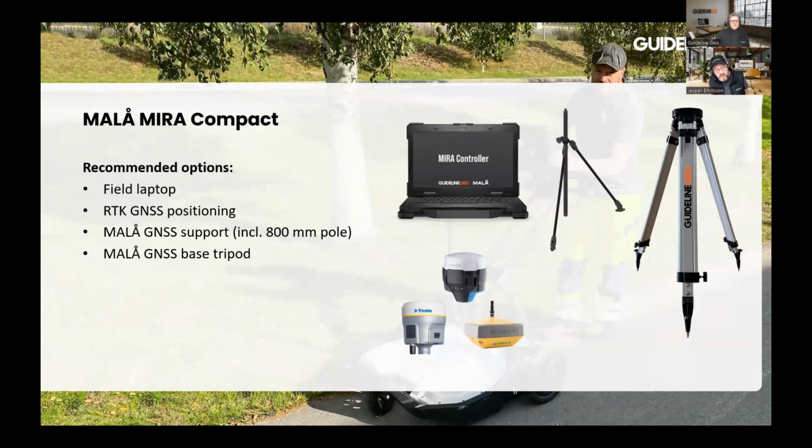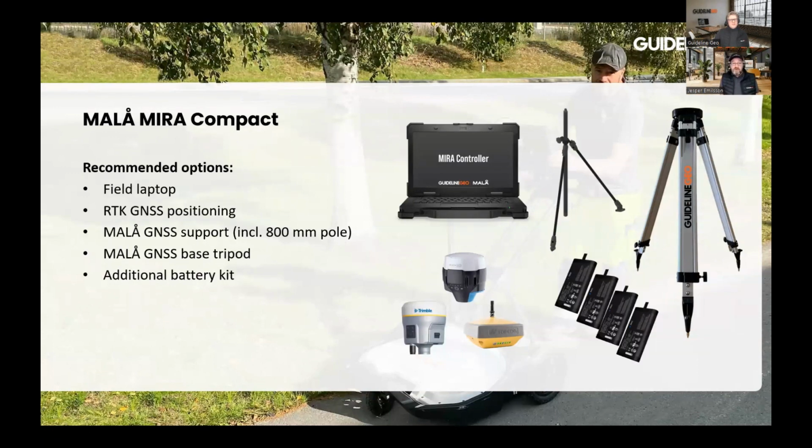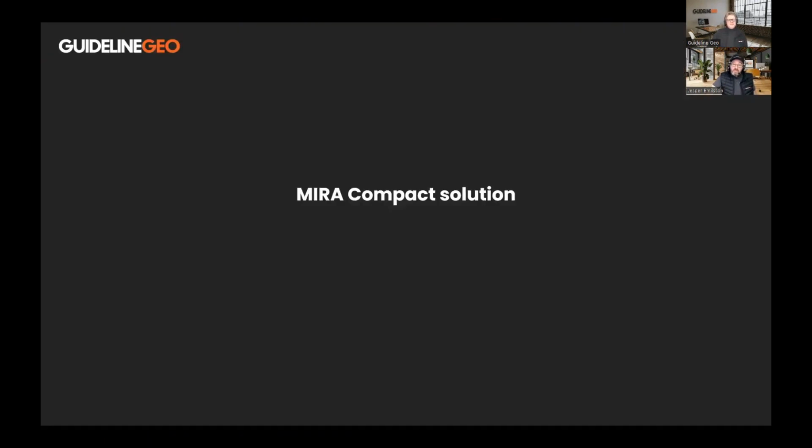An additional battery kit can be good to have. The batteries that are included with the system will take you through a working day, but a lot of customers like to have additional battery capacity in case. After having said that, I will hand over to Andreas to go through the equipment in a little bit more detail.